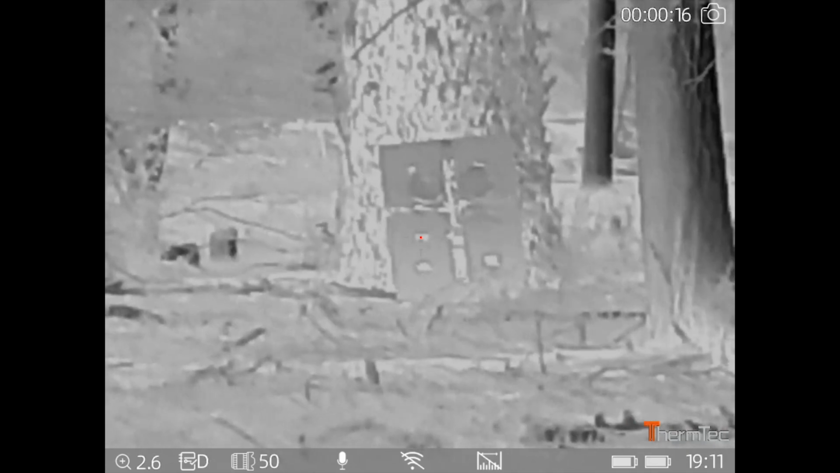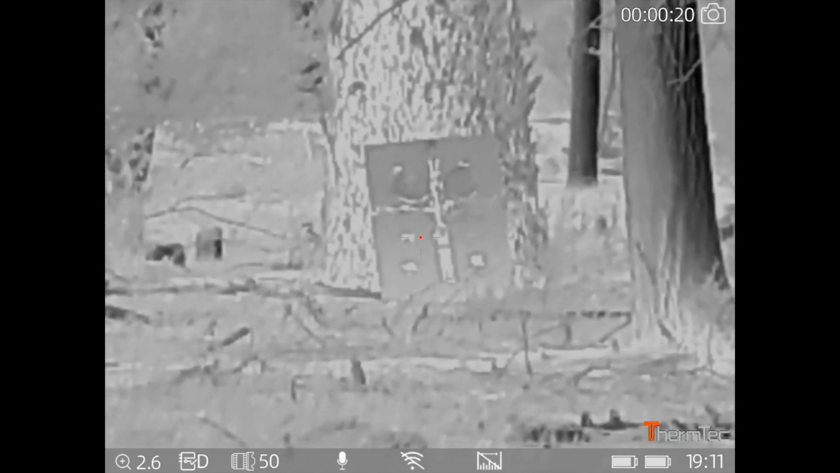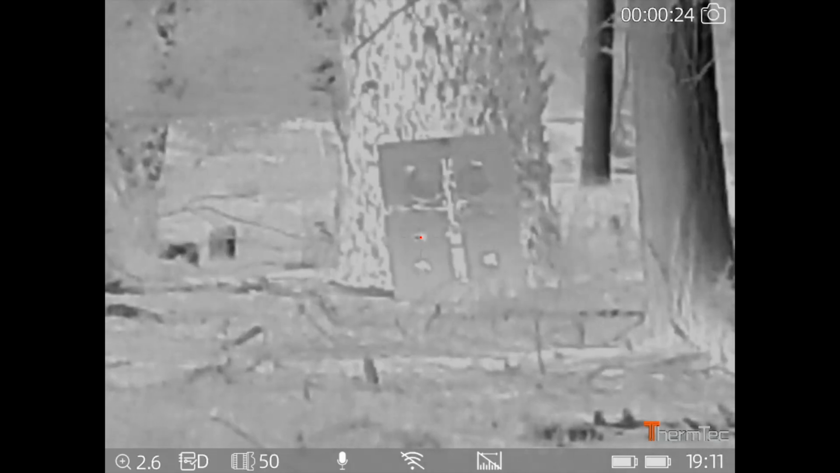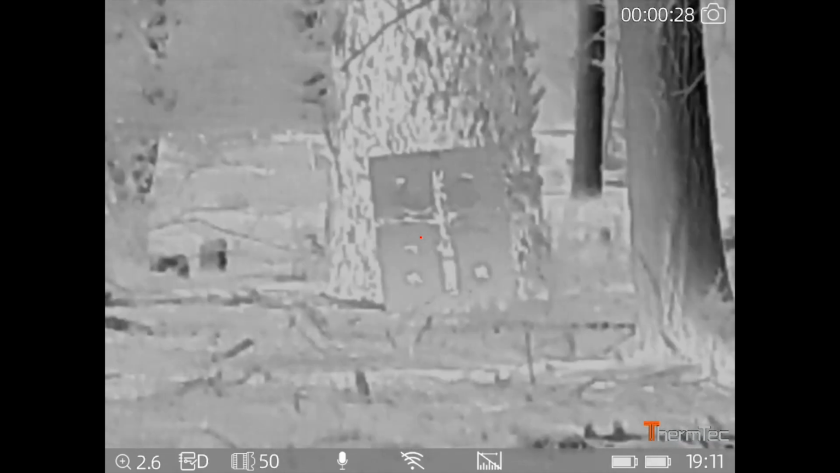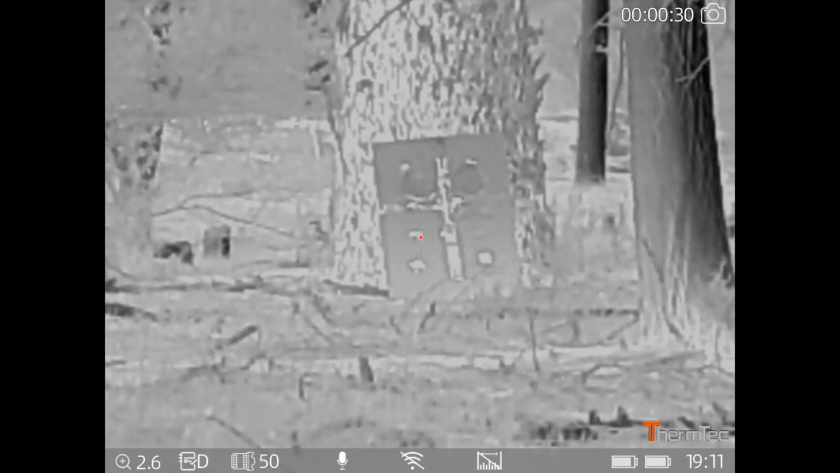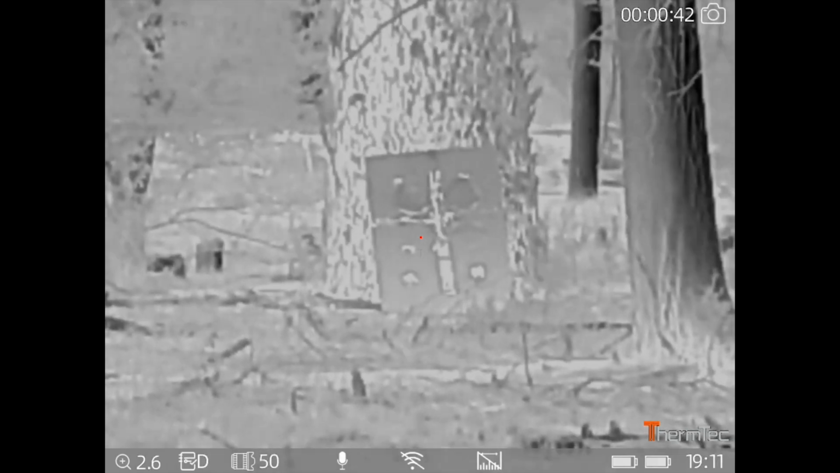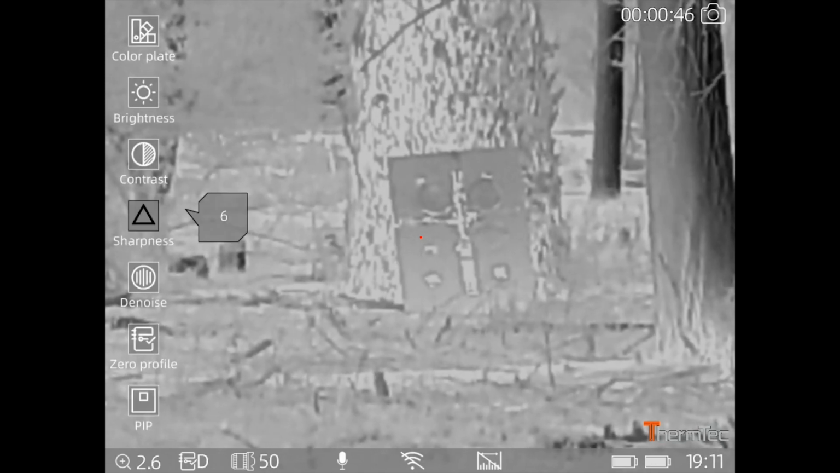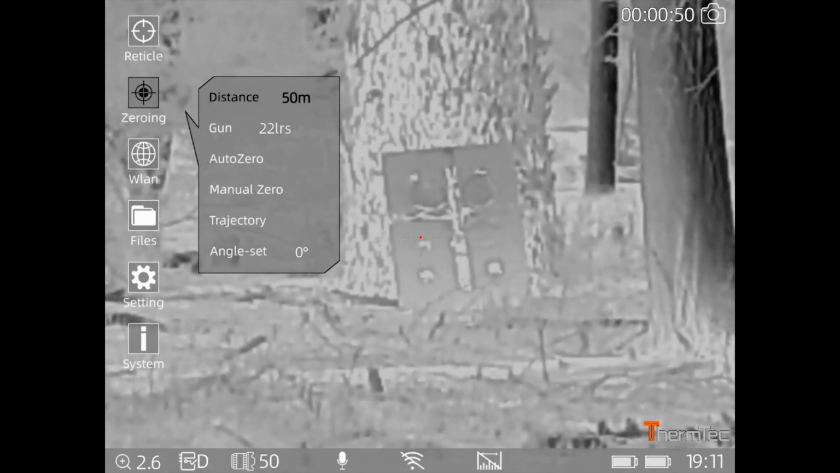Other stuff for the pros, probably the biggest one of all of them, straight out, it doesn't feel laggy or slow. The refresh rate in the screen is nice and fast, but most importantly, when you're using it, you can navigate through the menus super fast. It's really direct. It's almost like the processor is a bit bigger than it needs to be, which is what you want when you're relying on something in the dark and safety is a concern. You don't want something that's laggy or buggy.